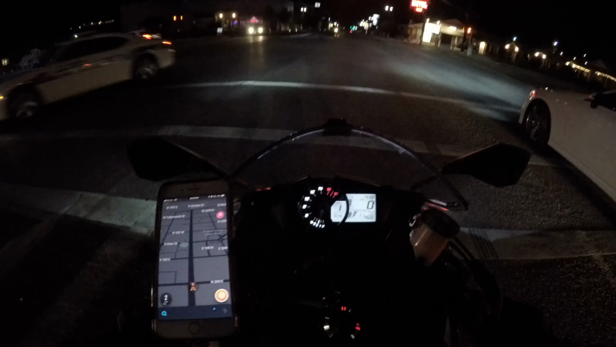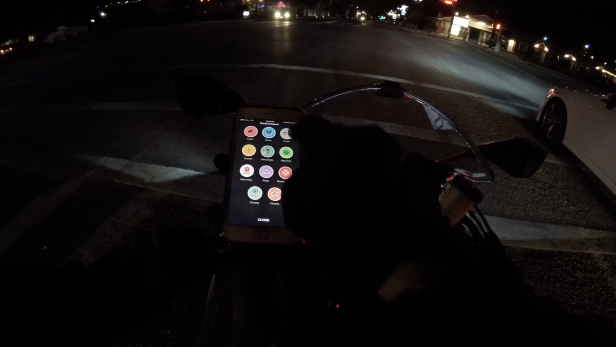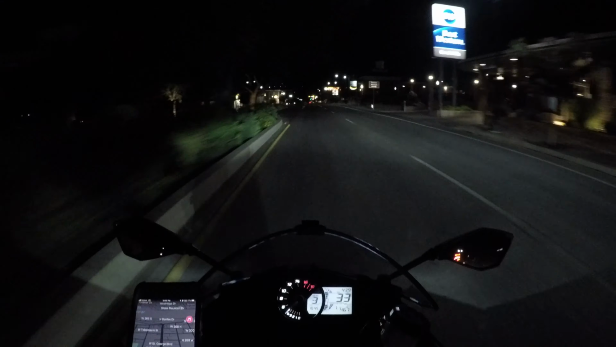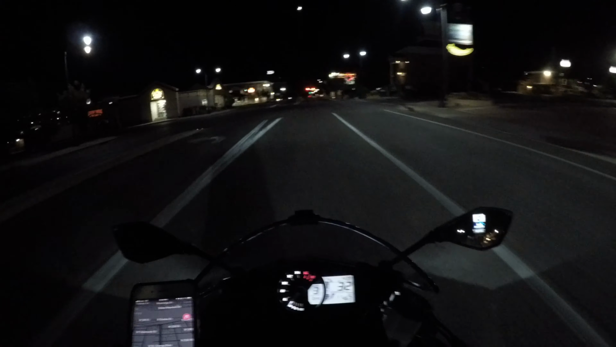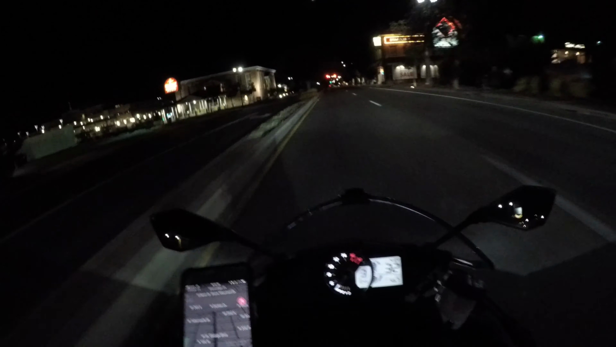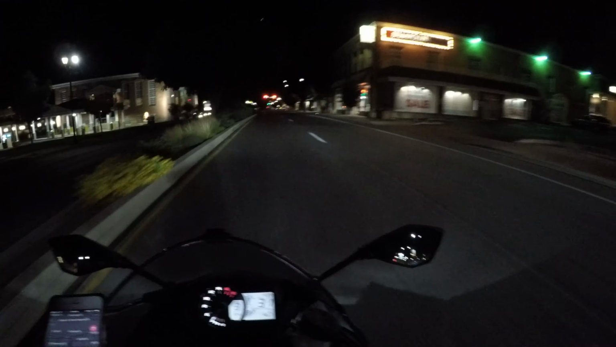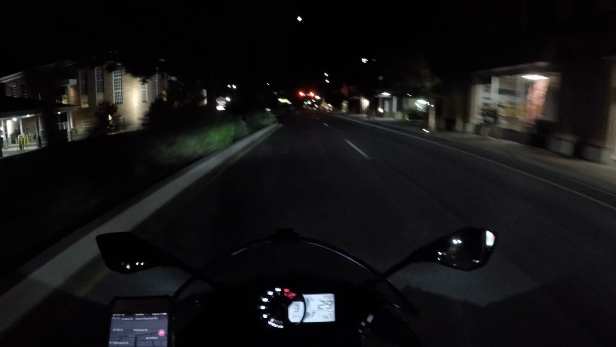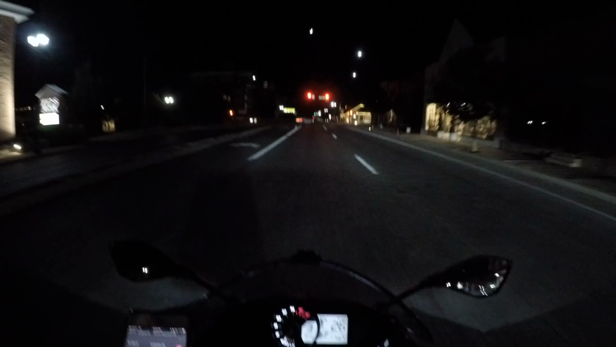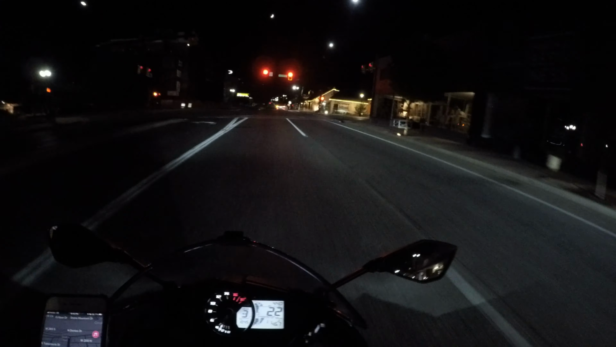Ooh, Mercedes. Oh, there's a police officer. So the app says, thank you for helping Wazers nearby. Wazer? The crap's a Wazer. You can't just make up words like that. Okay, I guess you can.